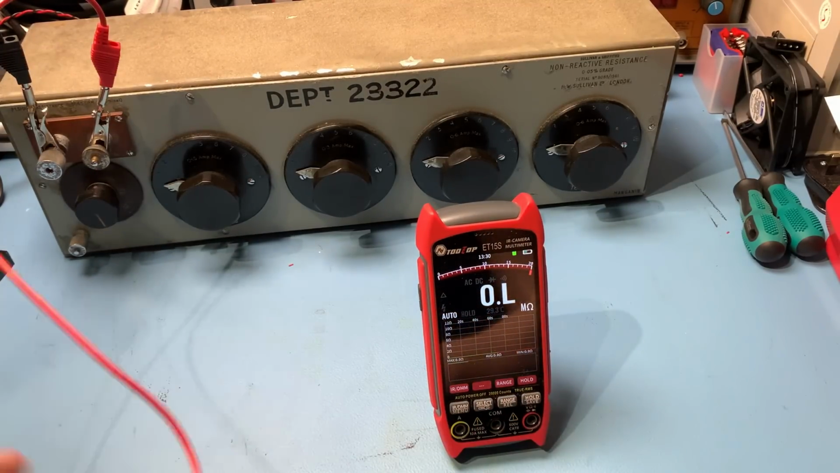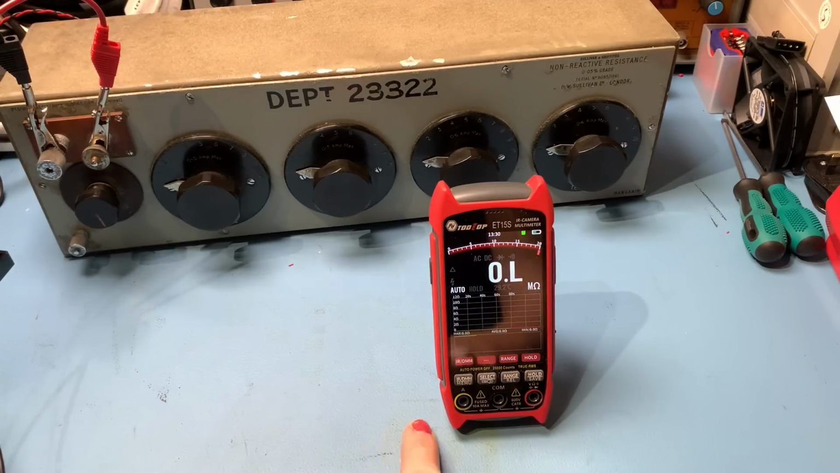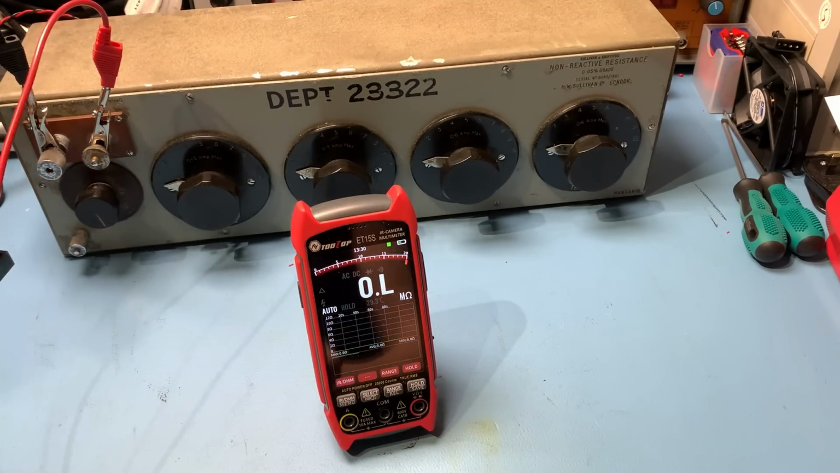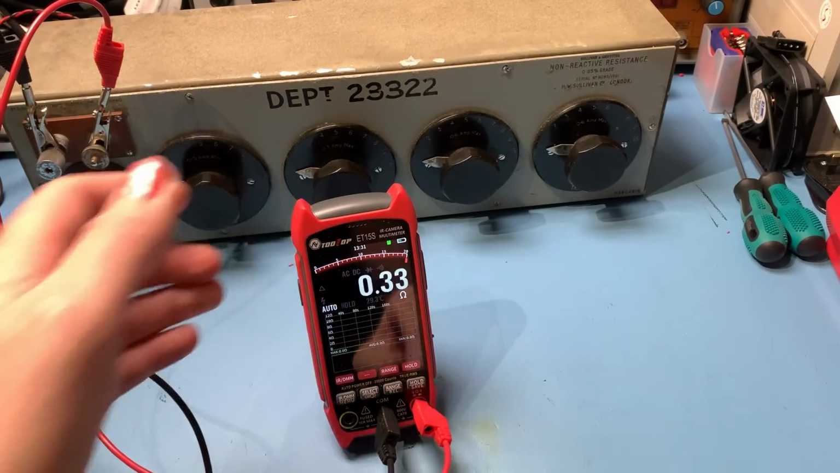Now, of course, this is not a serious test. I'm not benchmarking this meter. This is definitely not a benchmark. I must give it a clean at some point. So we're just literally testing the functions of the multimeter: how easy it is to use, how quickly it does the measurements, and is it reasonably accurate or not.